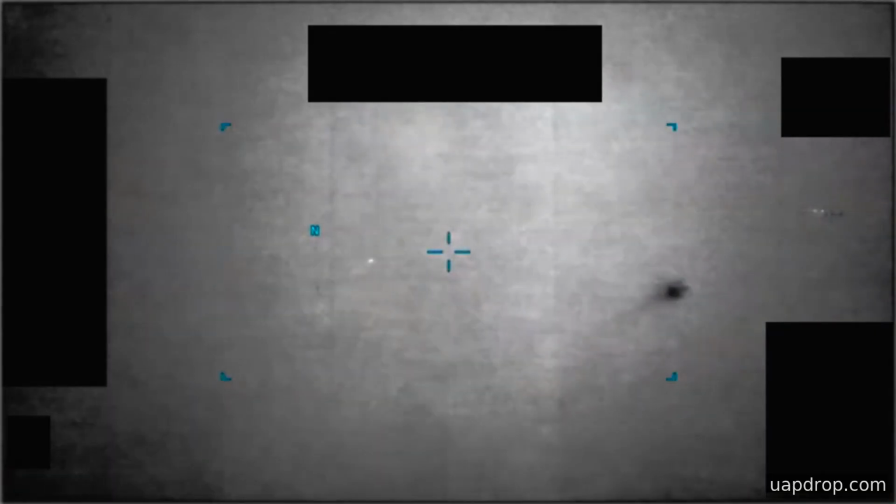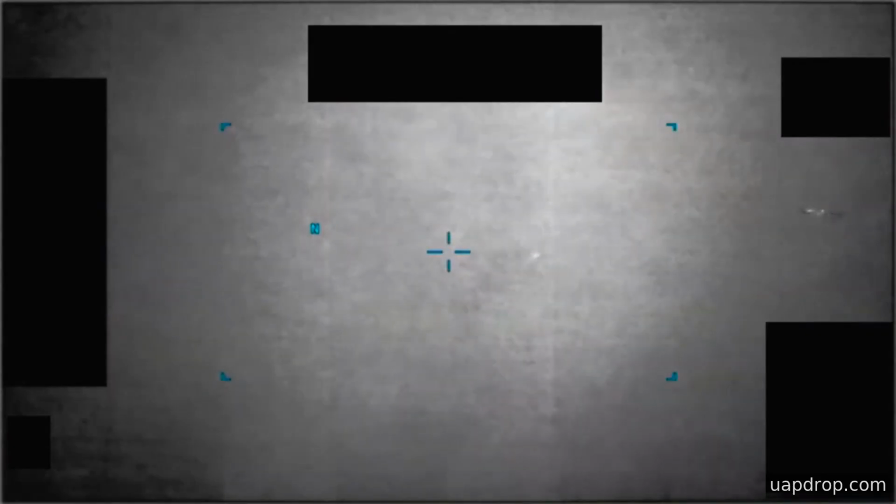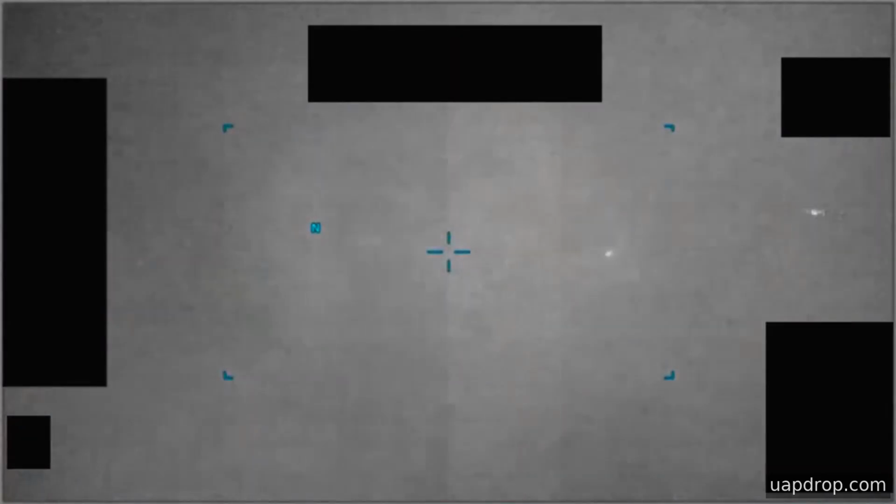The camera operator and the platform sensor maintain lock long enough to show how the feature behaves in the image as magnification increases, which is useful to analysts trying to rule out mundane explanations related to optics, sensor artifact, or known airborne objects. At the same time, the absence of other corroborating metadata in the collection and the gaps in documented custody mean the image must be treated carefully and cannot on its own resolve questions about what is pictured.